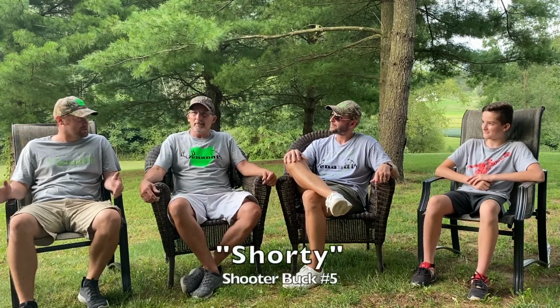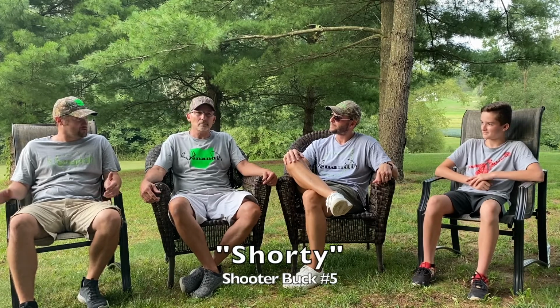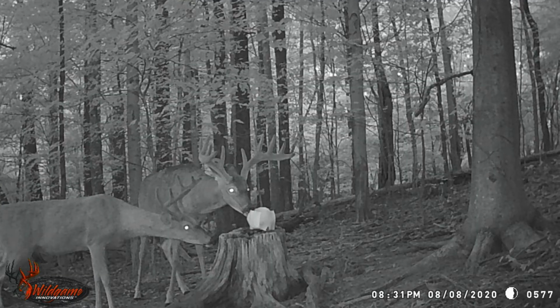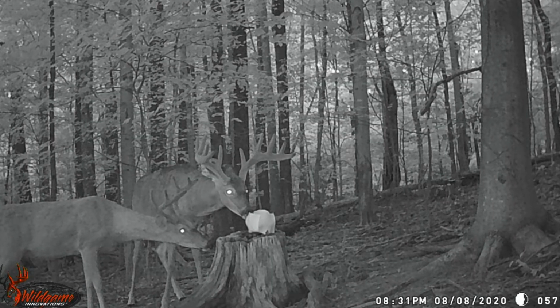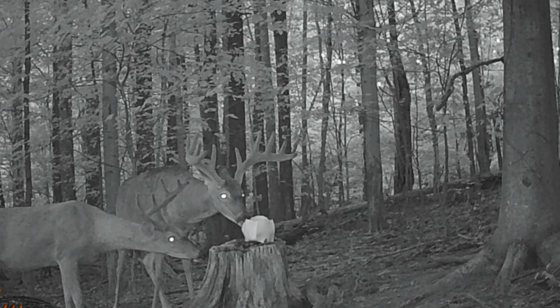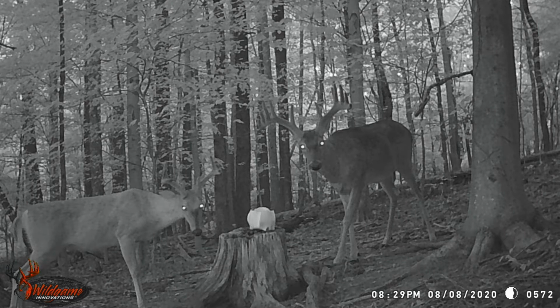So the buck he's talking about, his name is Shorty. That's what we named him. He's got short tines, but extremely wide. We've got some pictures. Yep, and his bases are real heavy. So that's what Dad's liking, those heavy bases. And this deer is where? This is at the Girl Scout camp, is what we call it.